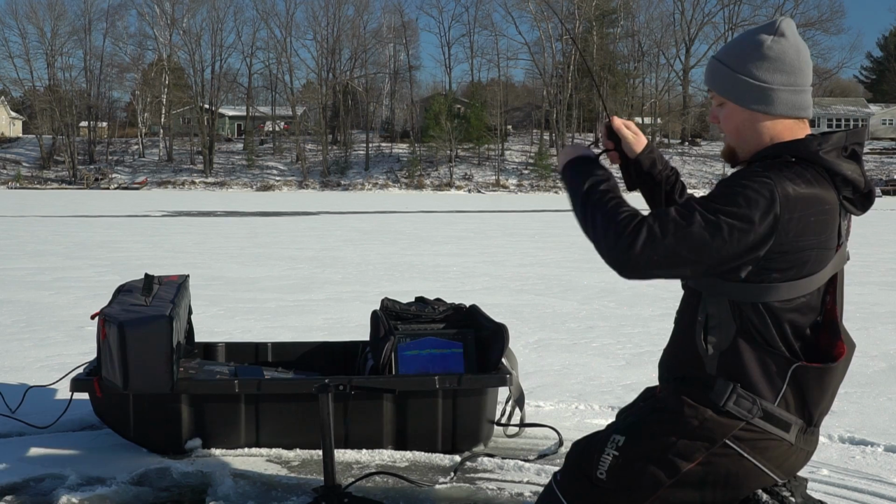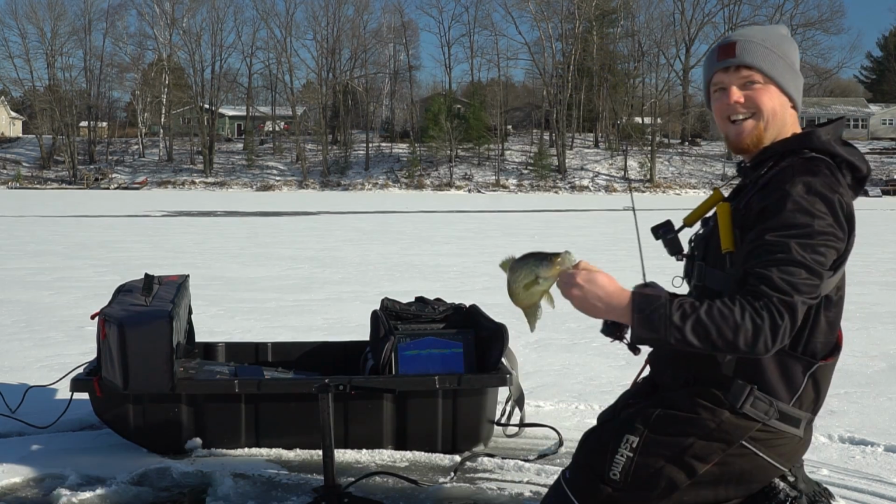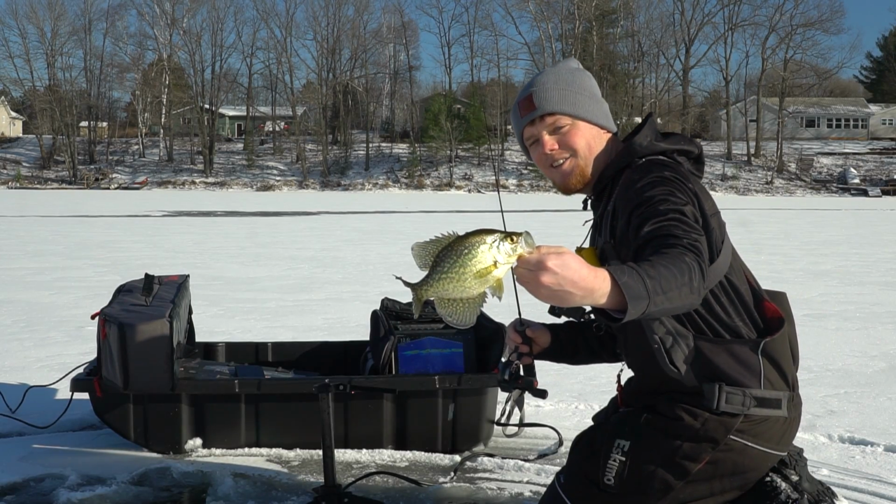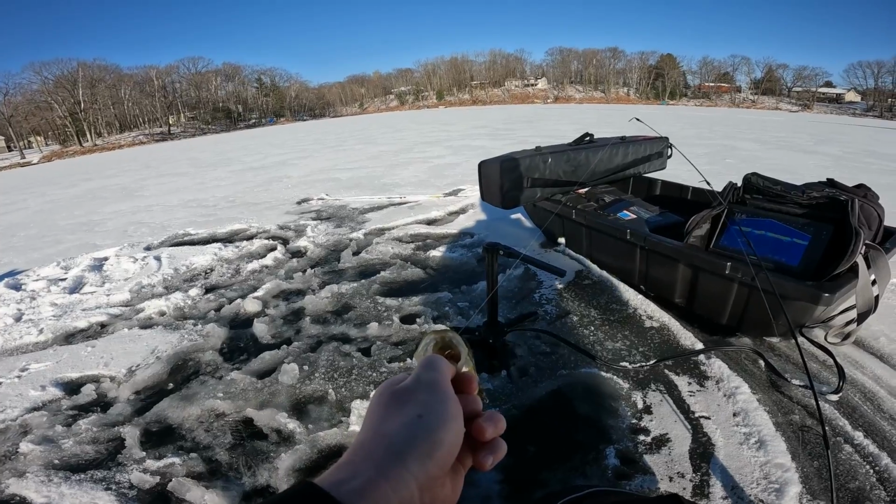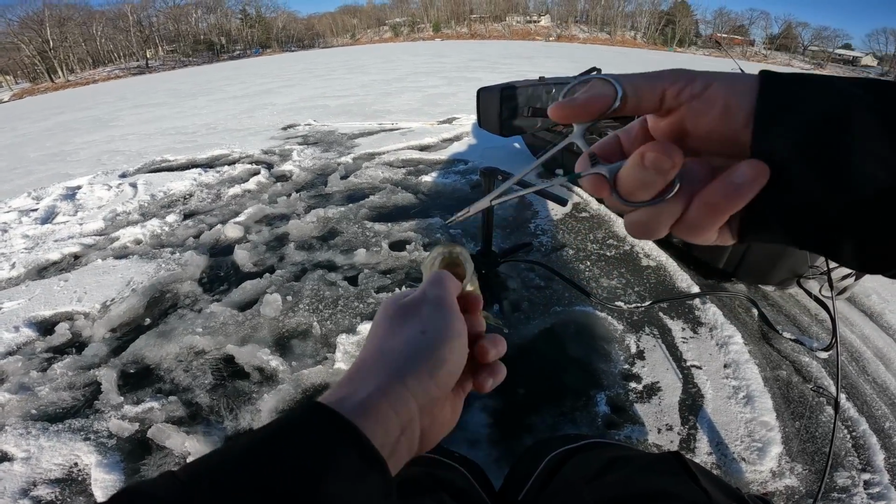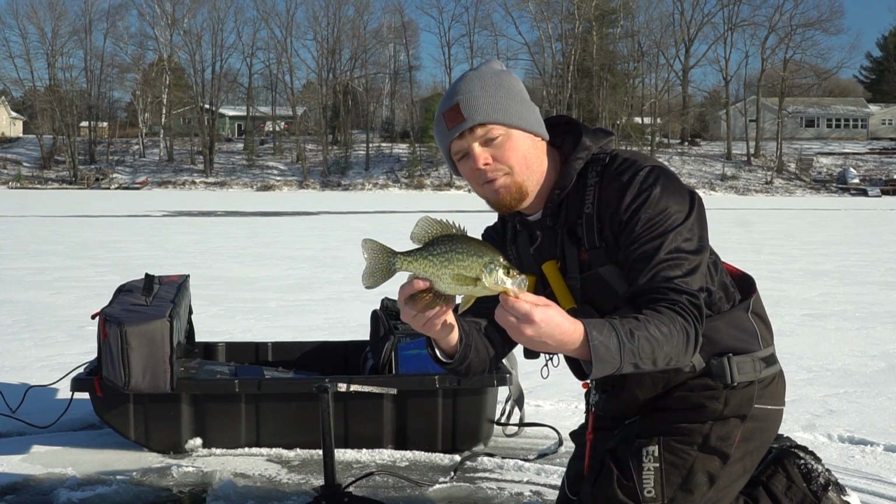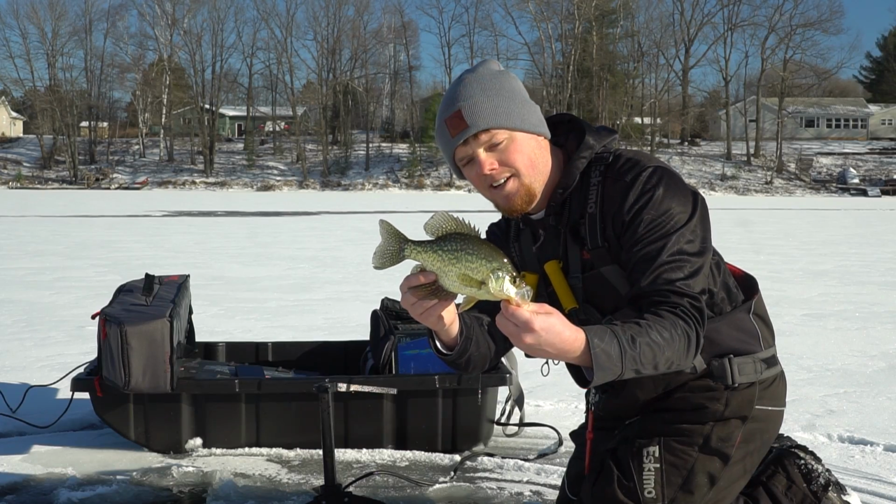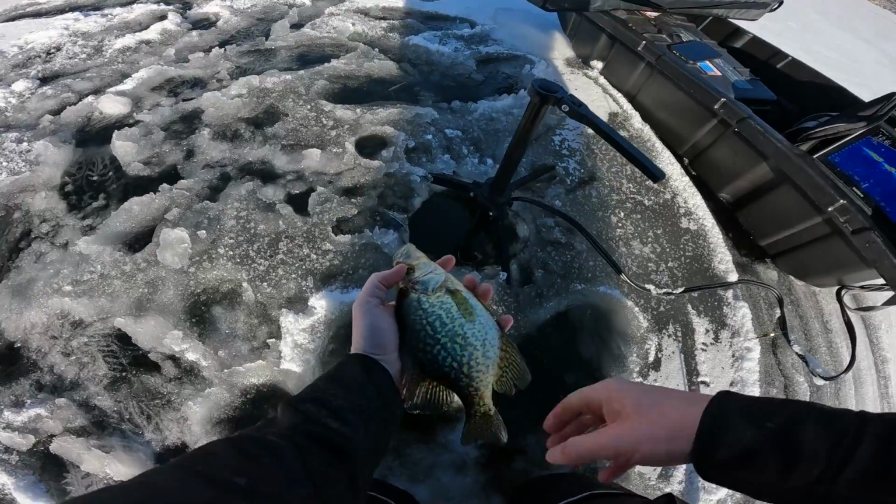Got him. Another good one. Again with the dinner bell. It's just down its throat. Look at that. This is the second one that just gone. Get it out of there. There we go. This is not an absolute giant, but probably a good 10, 11 incher right there. Good eaters if we were gonna be keeping fish. Just feels good to be catching fish again on ice, that's for sure.